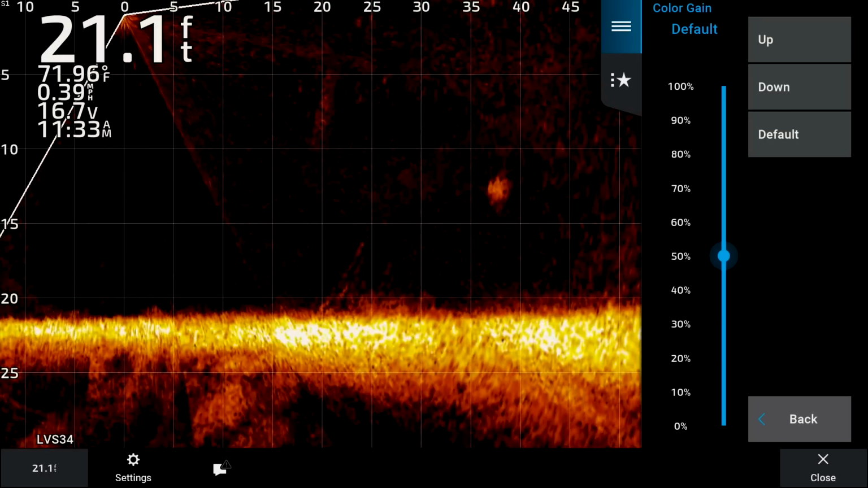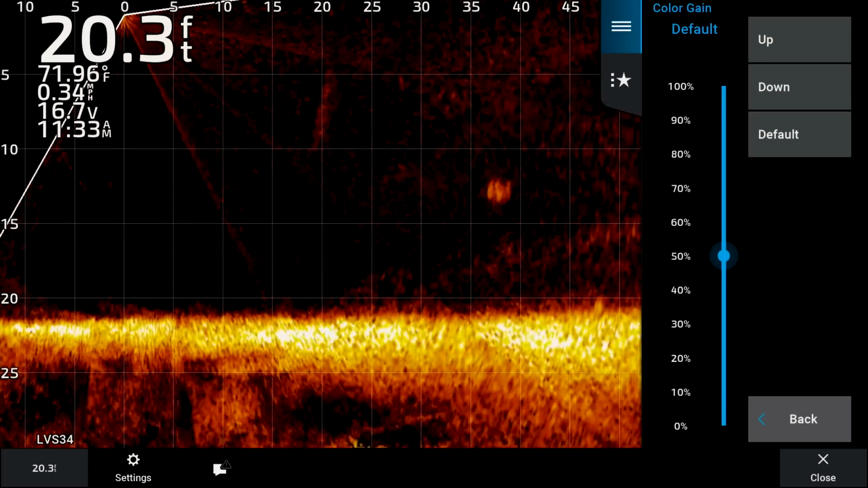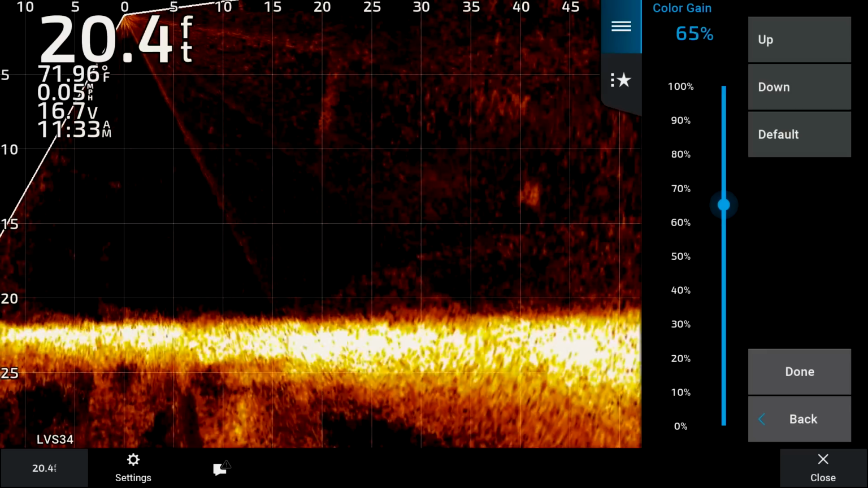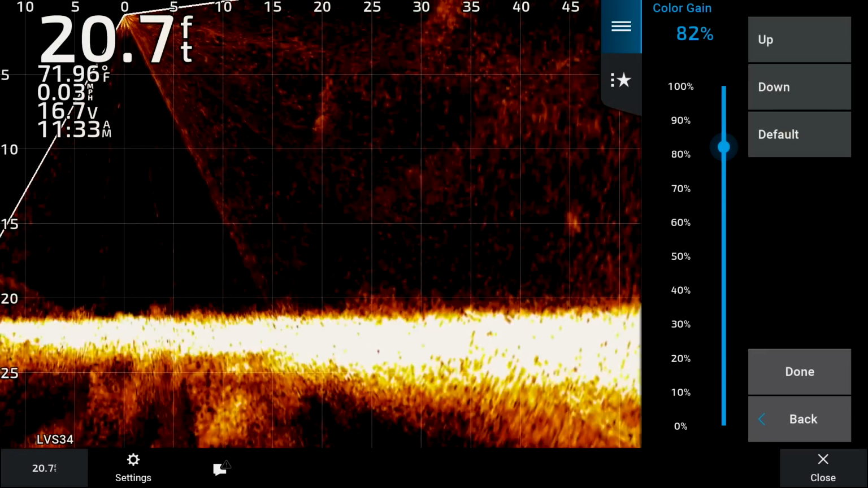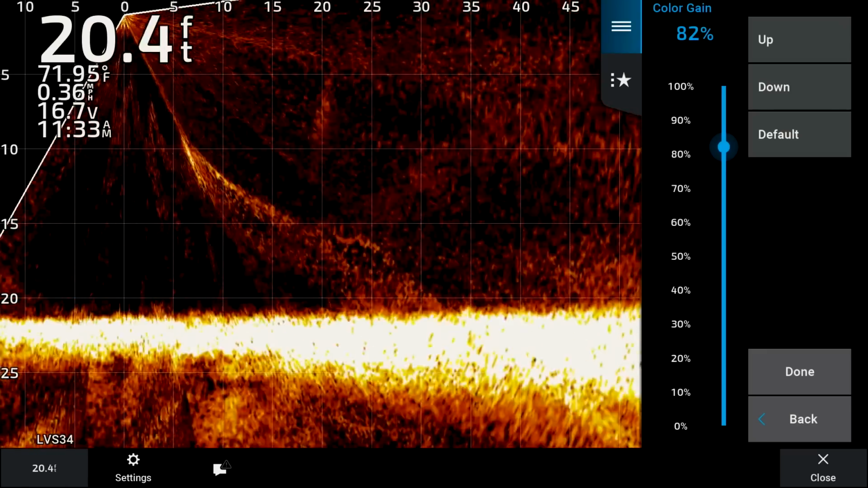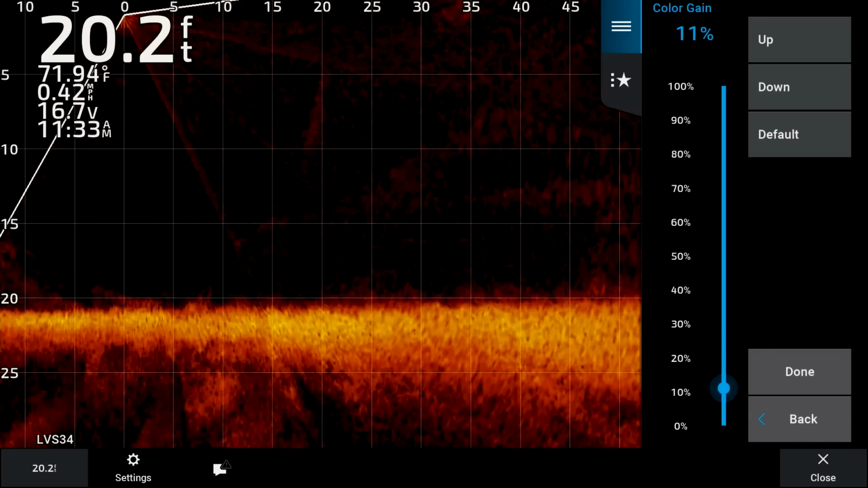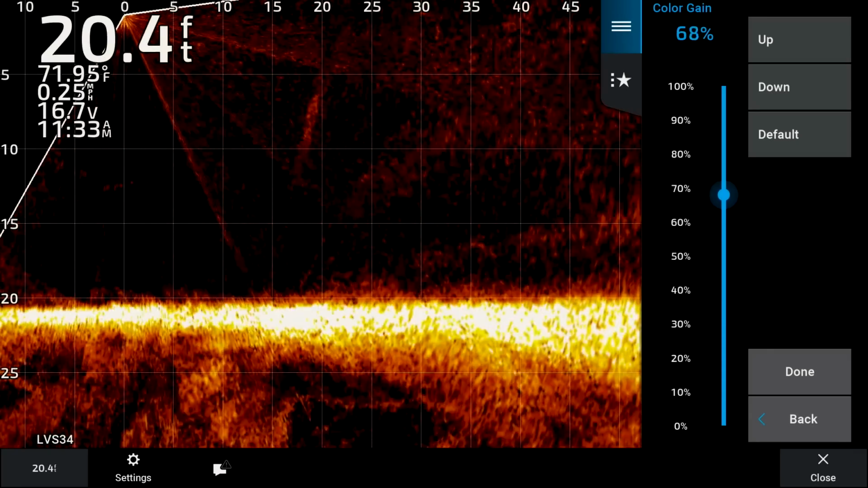This is going to allow you to see those jigs a little bit further out. So we have our forward mode out to 80 feet. I should be able to cast a 1/4 ounce jig 80 feet out and see that jig hit the water. And that's something that your color gain will help you do. So if we go ahead and crank this up, you can see it's just gonna make everything a little bit more fiery. You can see that bottom really starts to pop there now. And if I lower that color gain, you can see it becomes a lot more dull. But I'm gonna crank that up.